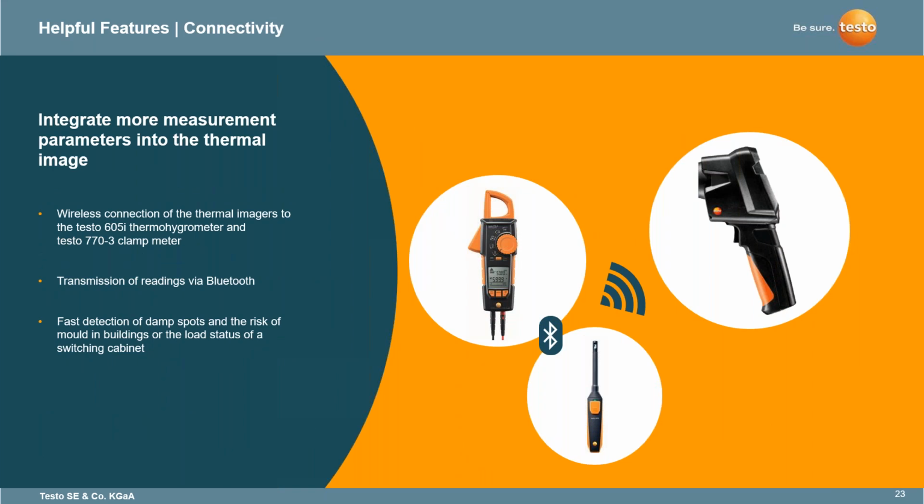Connectivity. We did briefly talk about two instruments that Testo does sell. We are able to integrate more measurement parameters into the actual thermal image. So for example, the 770-3, the Bluetooth clamp meter, you are actually able to do electrical components.